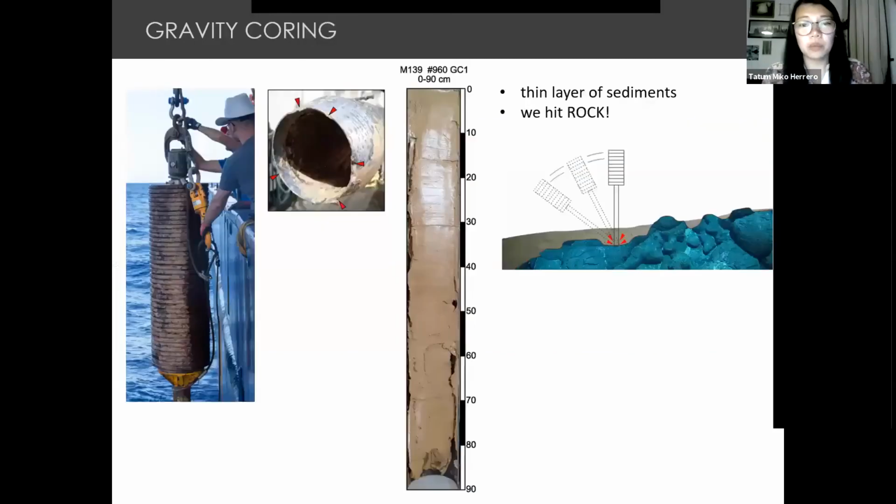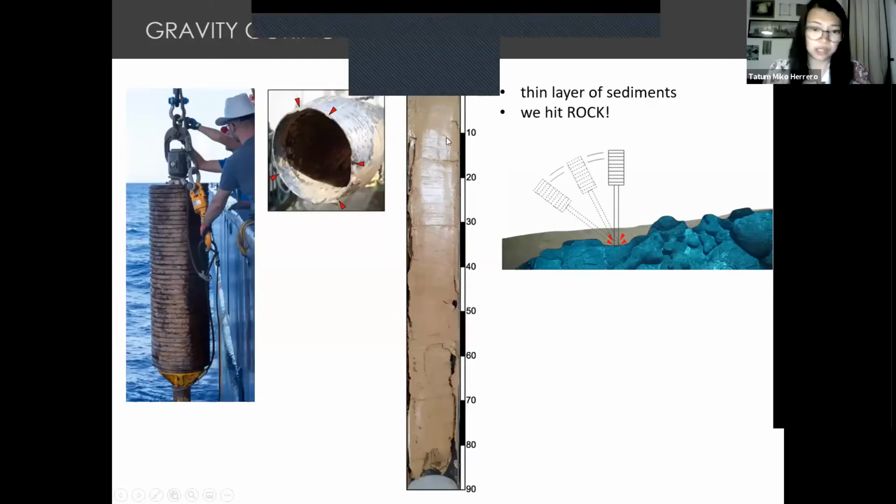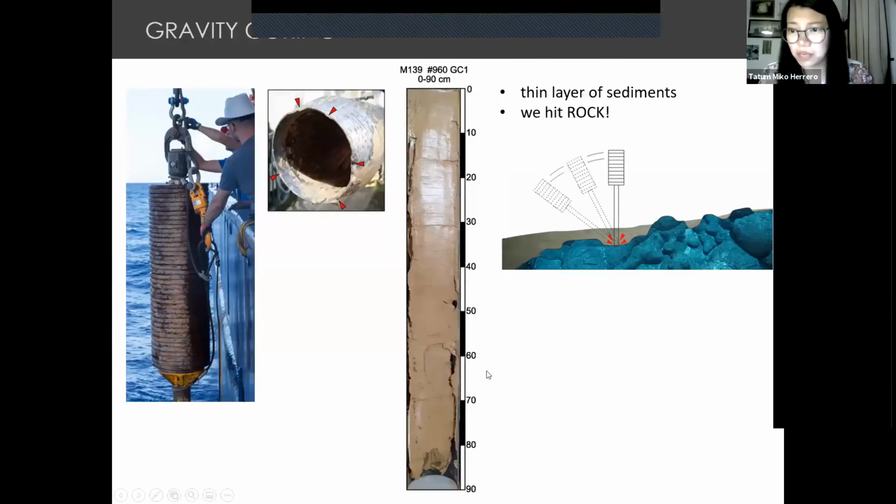And here, one of our cores actually got sediment, but we weren't so interested with the sediment. For this core, we actually hit rock. You can see here that the tip of the core was very dented, so it hit the rock really hard, and the sediment deposition on top was very shallow. This is less than a meter of sediment on top.